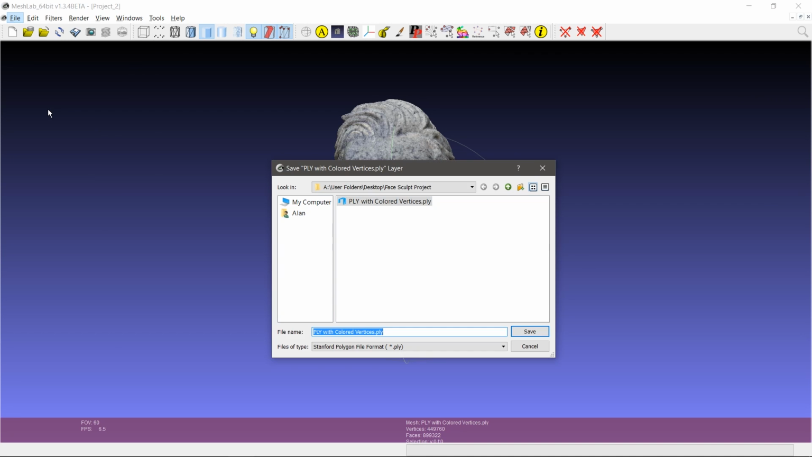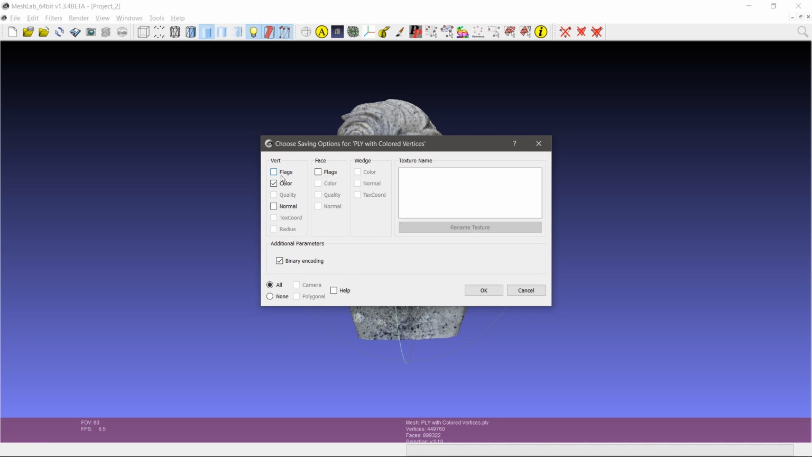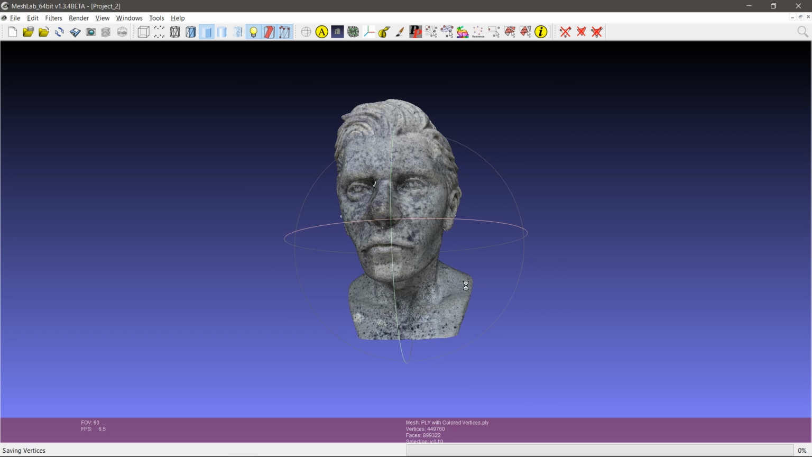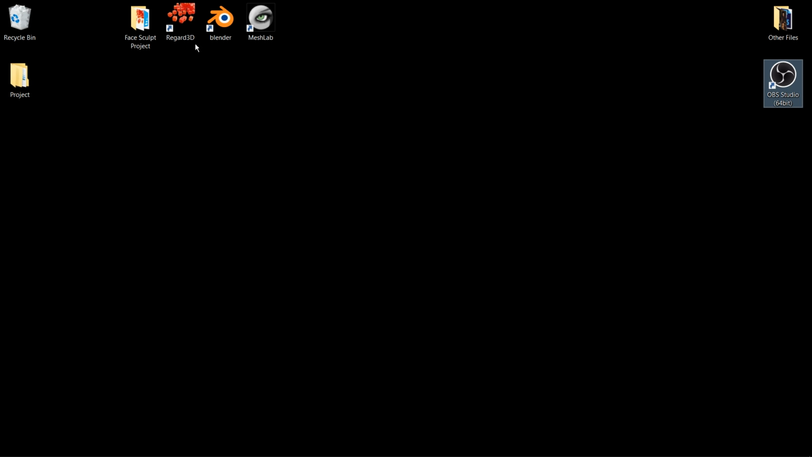Use Export Mesh As, and here we can give it a different name, so from MeshLab, and I'm going to click Save, and then be sure to leave color checked so that it exports that, and you would hit OK, and you're good to go. But you don't have to use that if you don't want. Let's go into Blender, which is also free. All of these are free and open source.